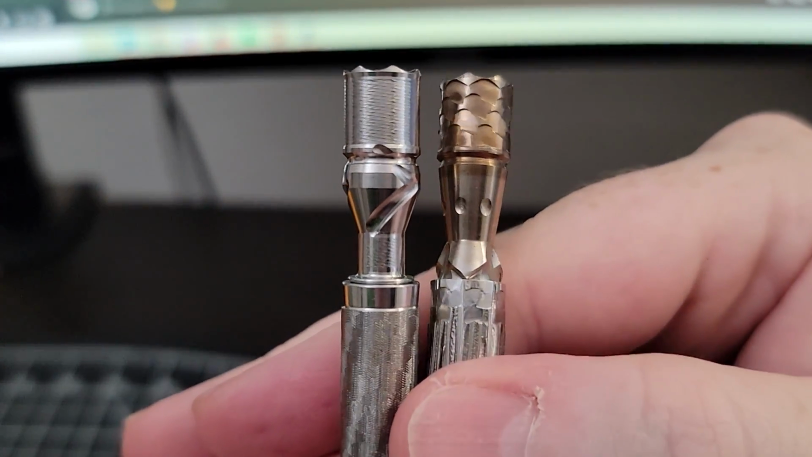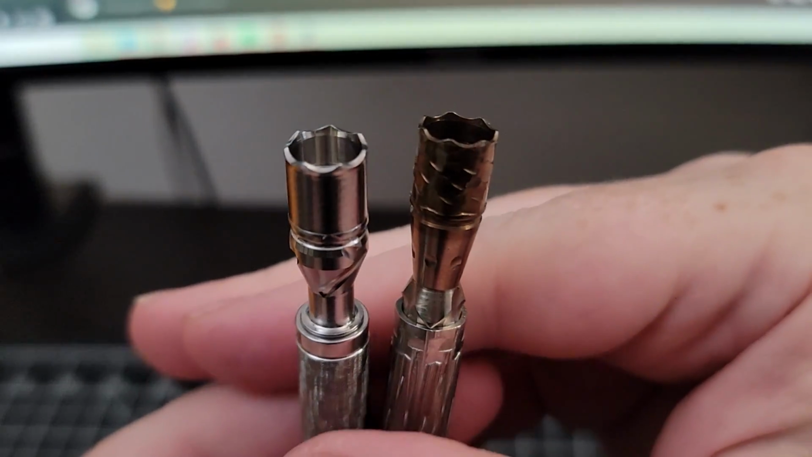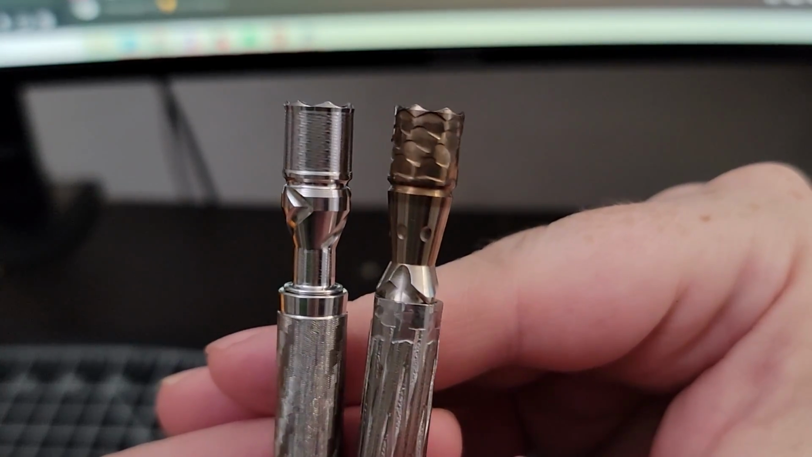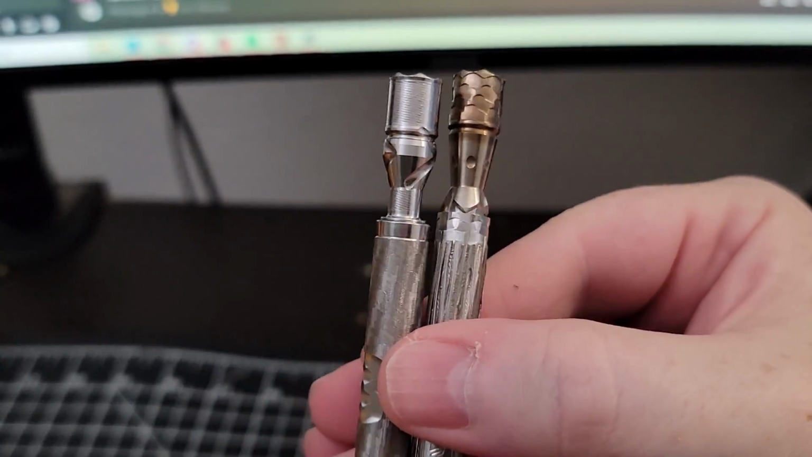This is the Dynavap M7, new for 2024. Compared to the 2023 M Plus, this little tip is supposed to transfer less heat to the stem. And in this video, I'm going to attempt to test that.